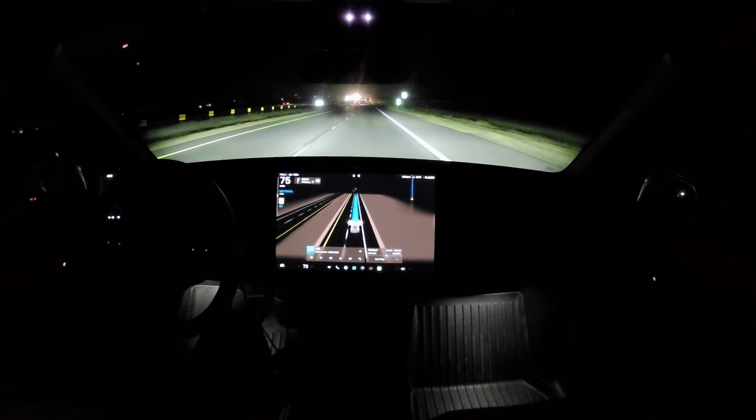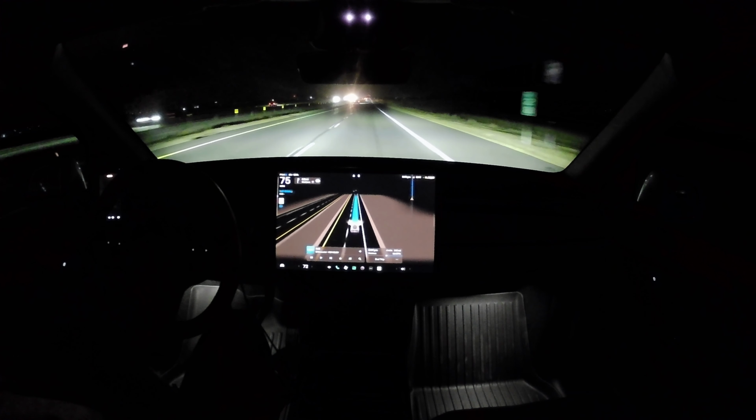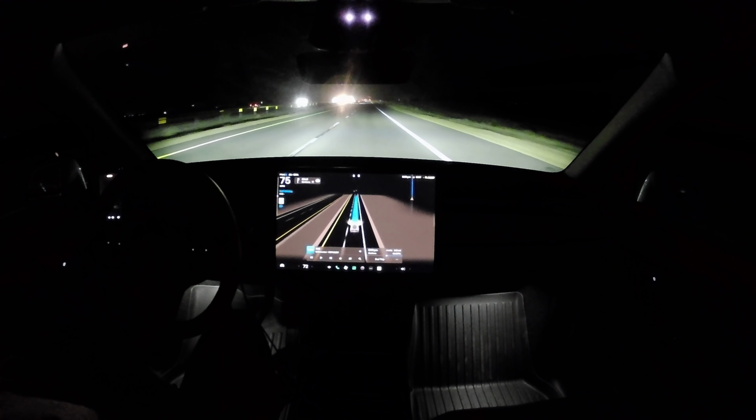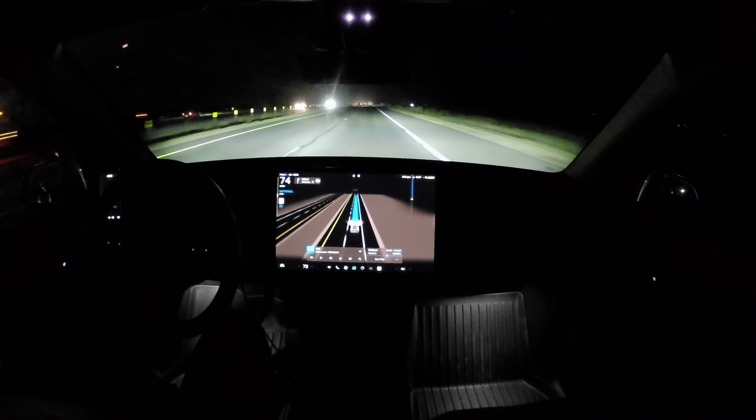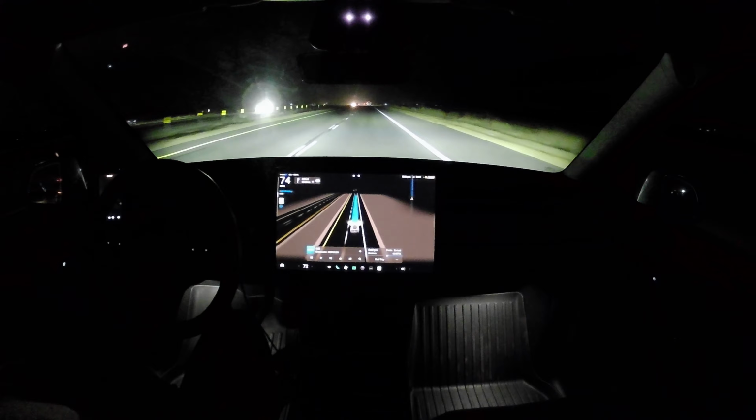See how well lit the road is. It's really a nice system. Better than the headlights that I've had throughout my life.